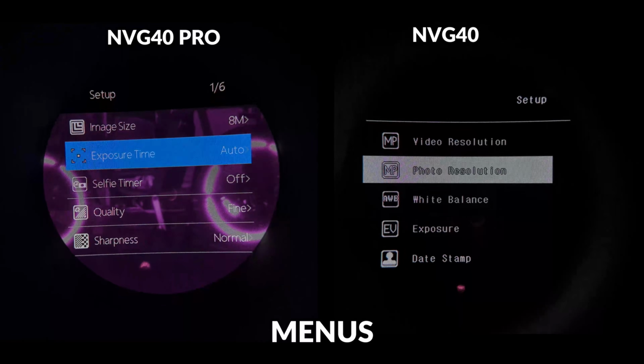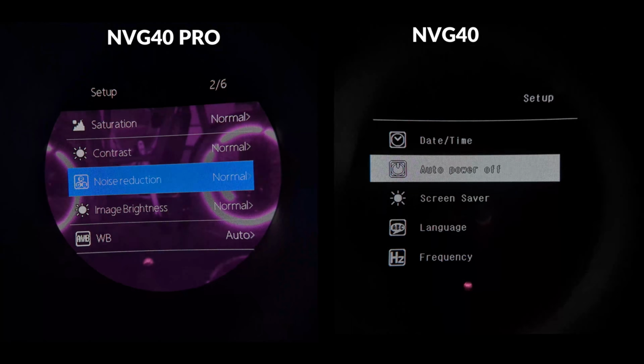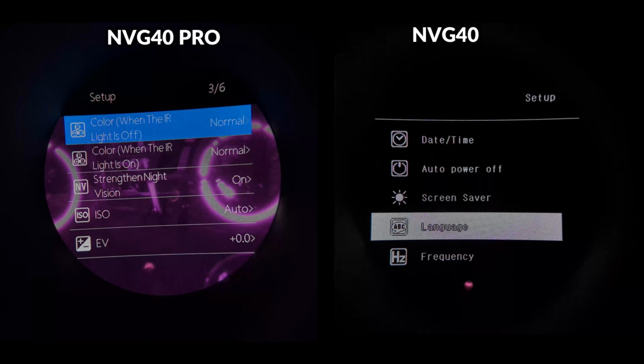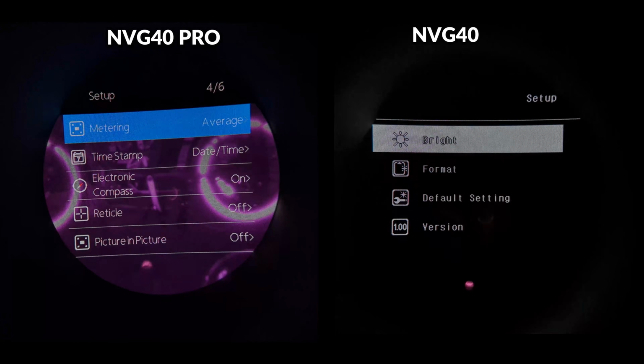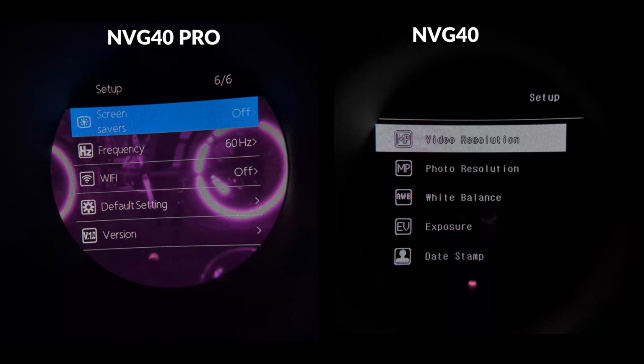The menus do look a little bit different, and we won't go too deep into these, but they do both offer some pretty advanced features like the ability to switch from 50 to 60 frames per second and exposure value control, and we'll go a little bit deeper into some of these different adjustments a little later on.